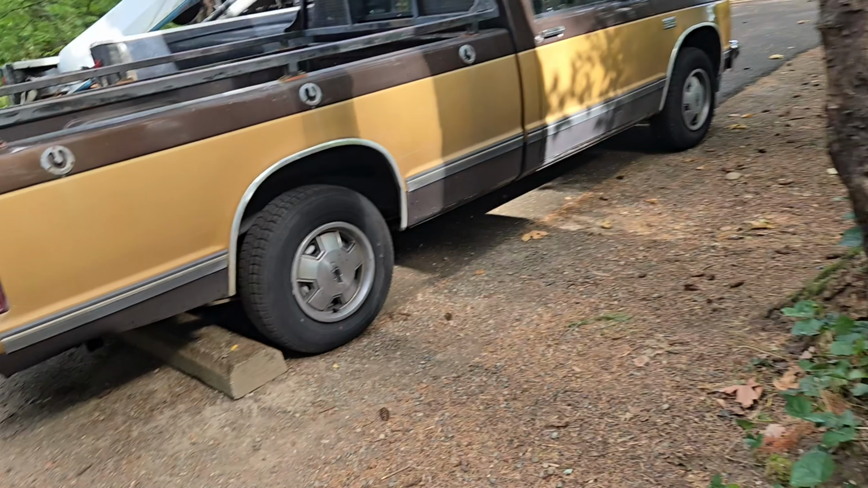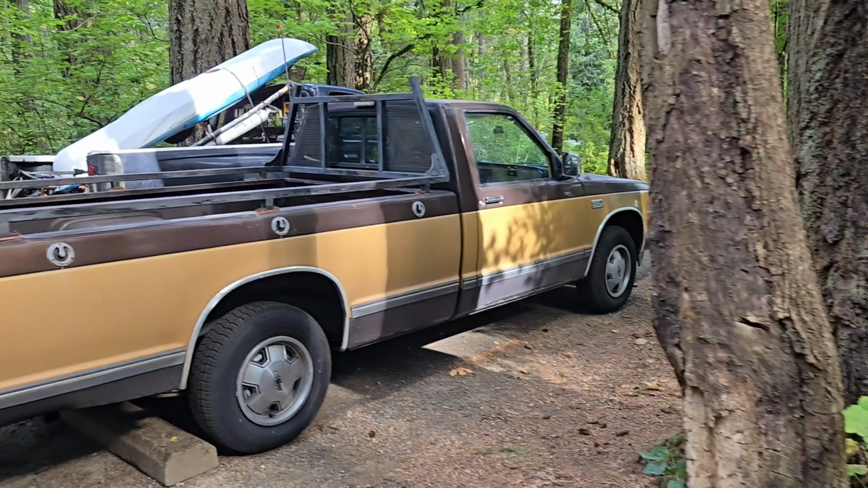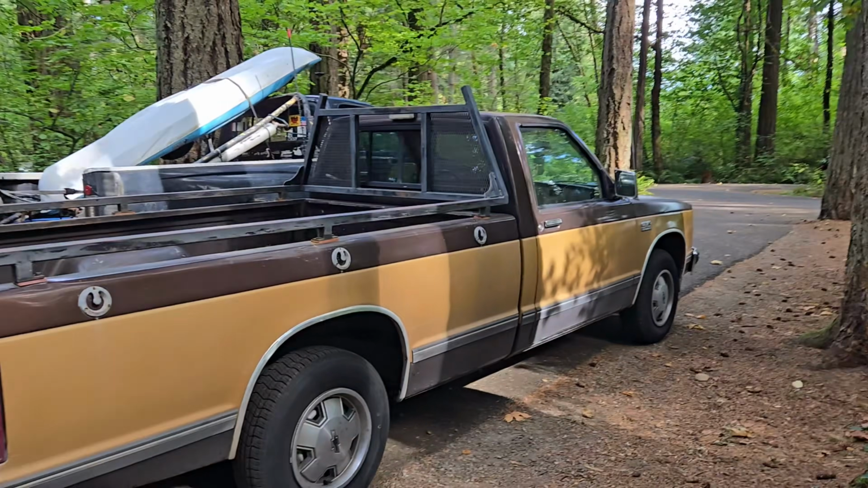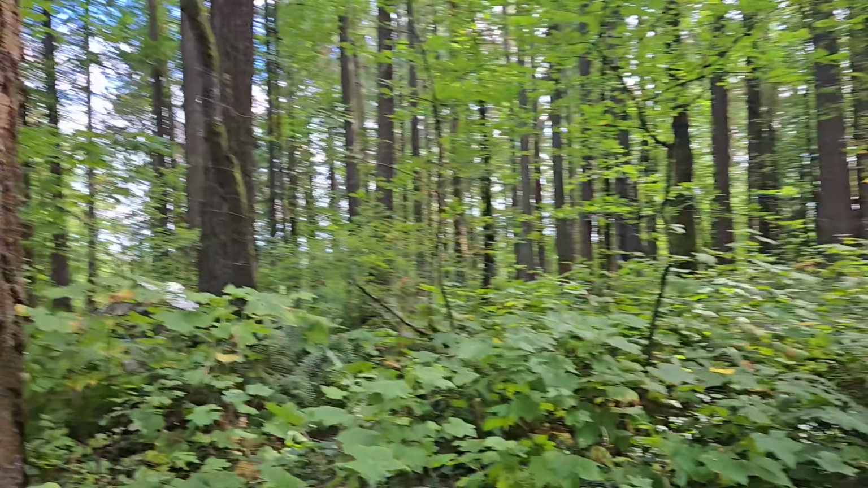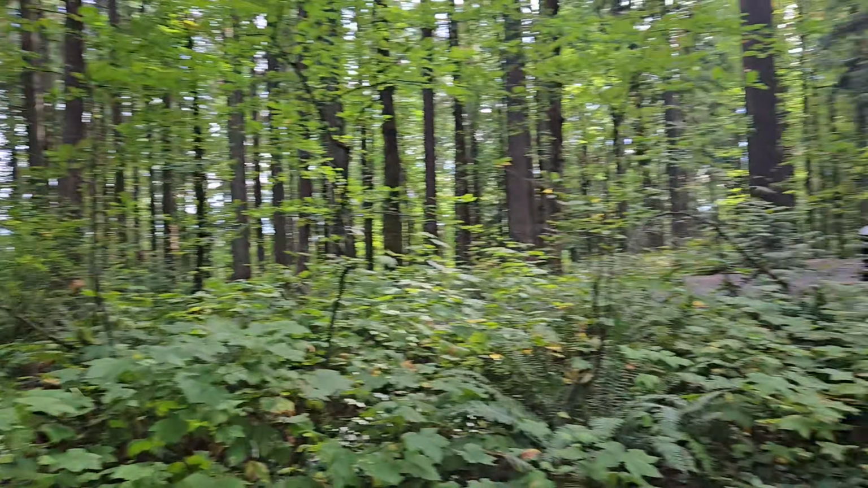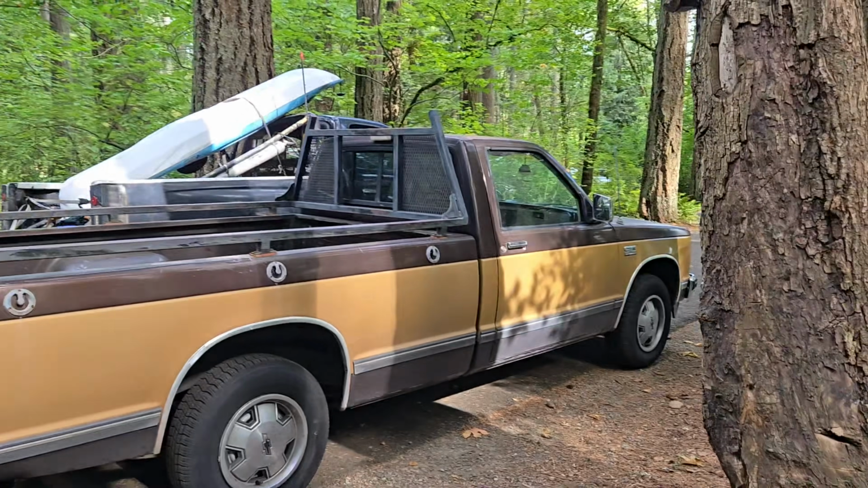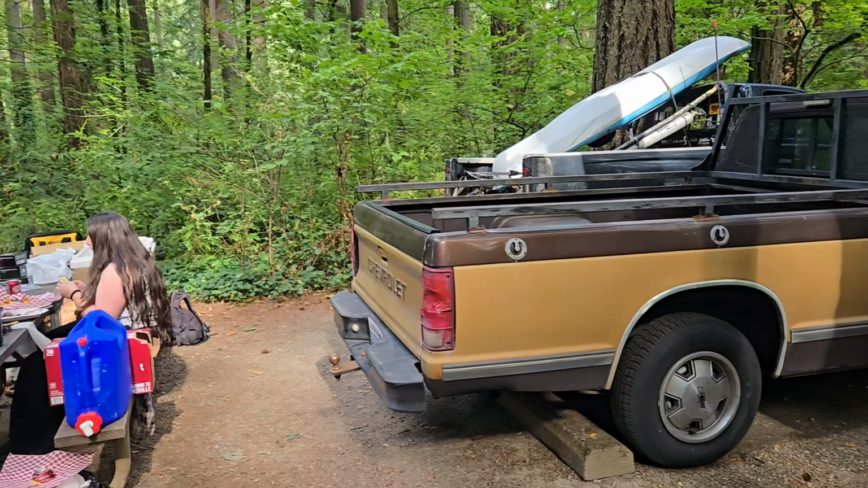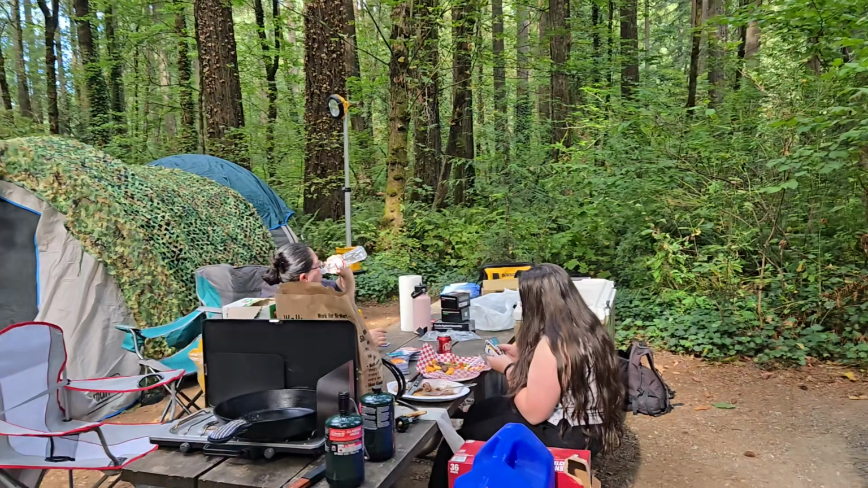Let's take a look at the campsite and give you the layout of what it's going to look like tonight. So, as you can see here, there's a little parking area. Oh, this is a public campground. As you can see, we got some campers over there and some neighbors over there. So here's our little parking area for our campsite. We got a picnic table. We got the family playing some cards.